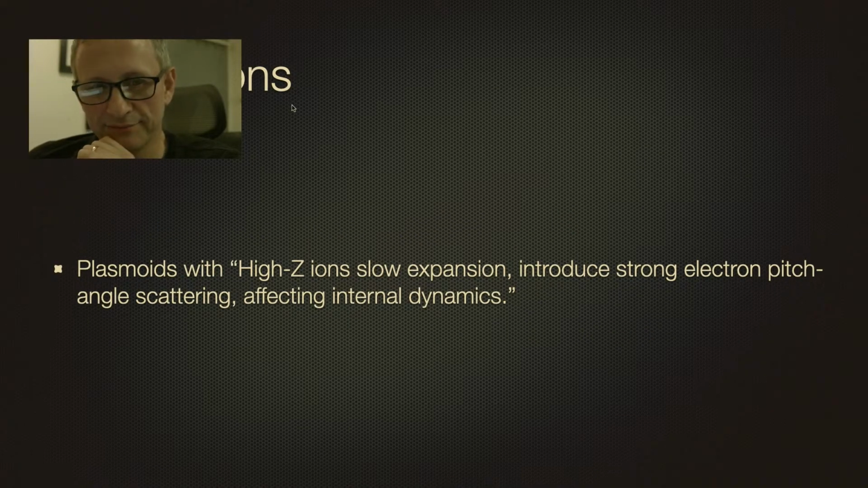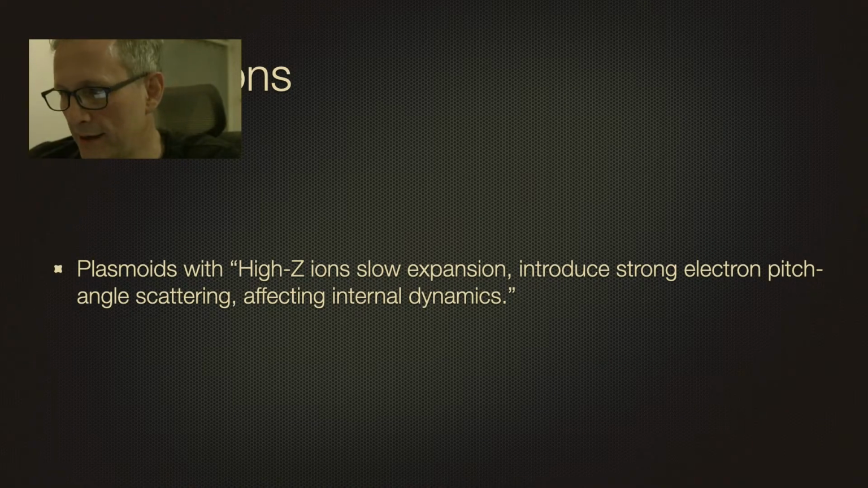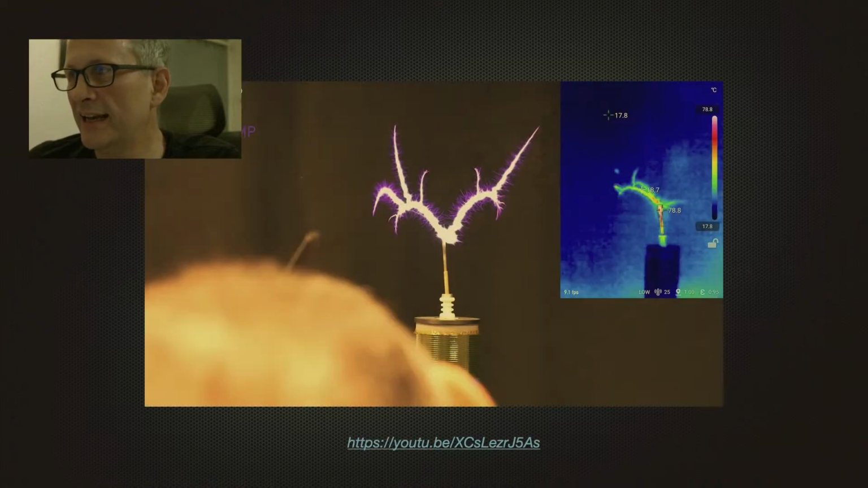Heavier ions, that is plasmoids with high Z ions, slow expansion, and they introduce strong electron pitch angle scattering, affecting internal dynamics. Okay? I think something like that is going to help us understand why we get these kind of structures here.